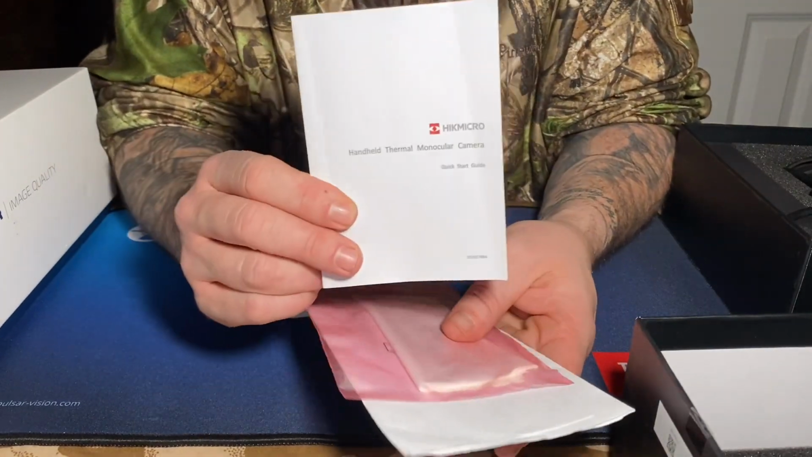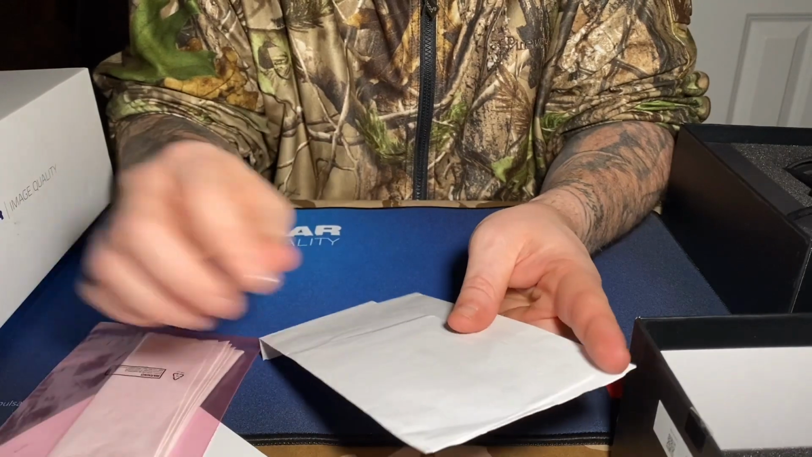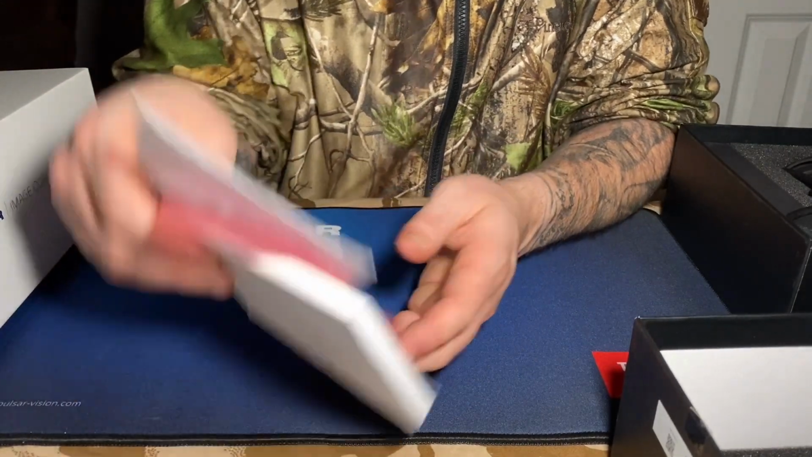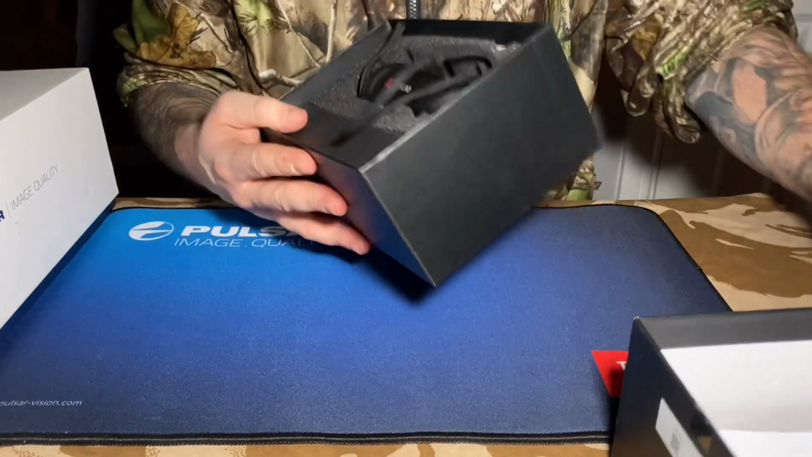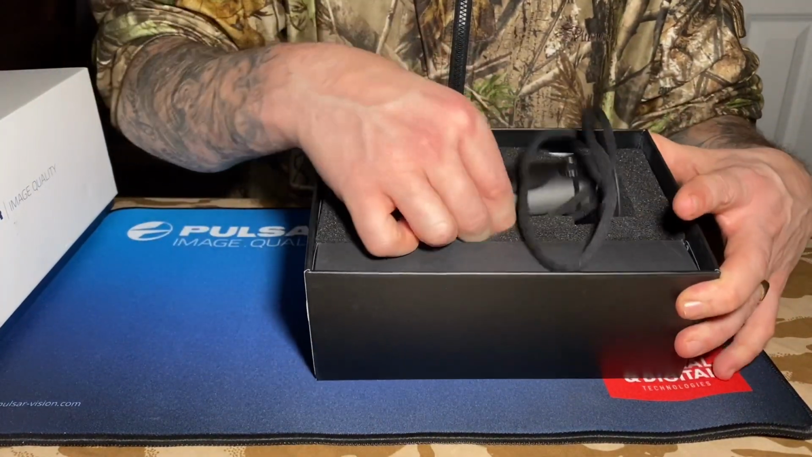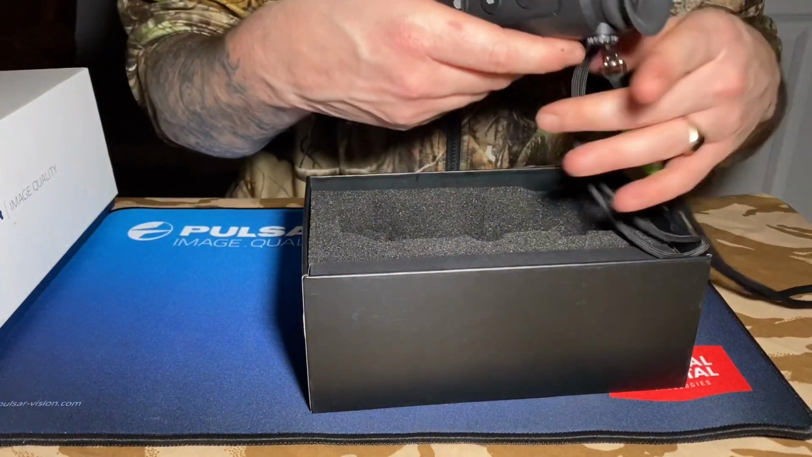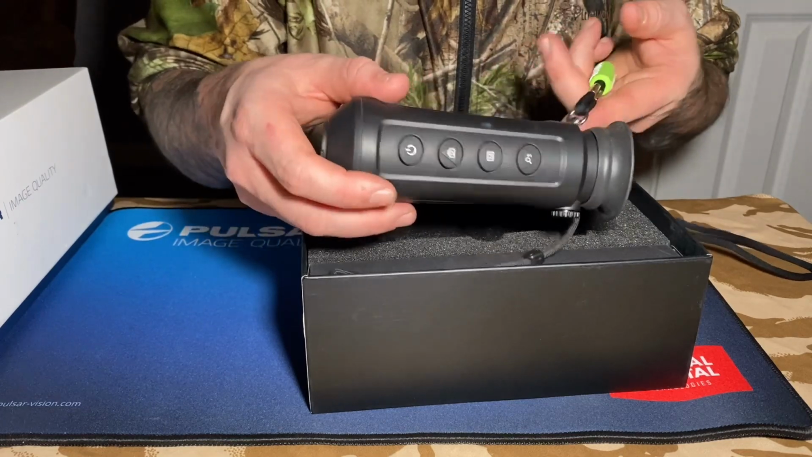Same with most things, you get an instruction manual, microfiber cloth, and a little bag. That's the receipt, you don't want to see that. Nice foam packaging, and then inside you've got the unit itself. I've put a lanyard on this because I've been using it in the field, but initially it comes with just this little lanyard here. Hopefully you can see that.